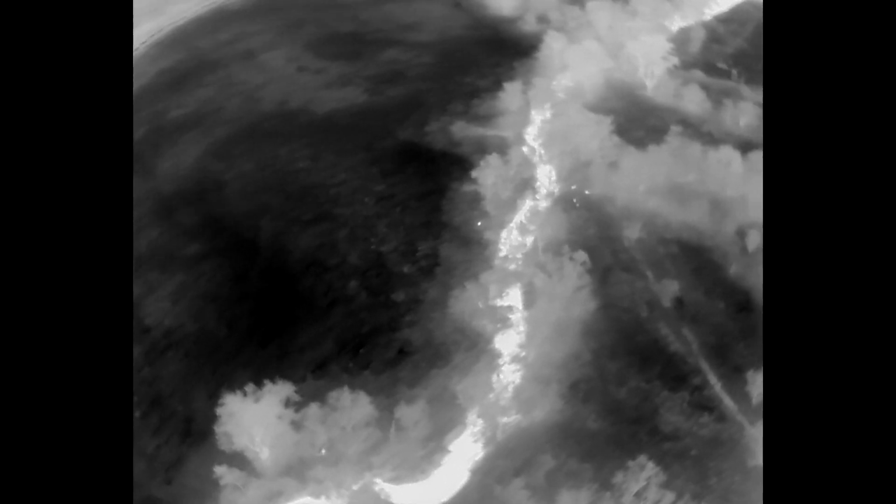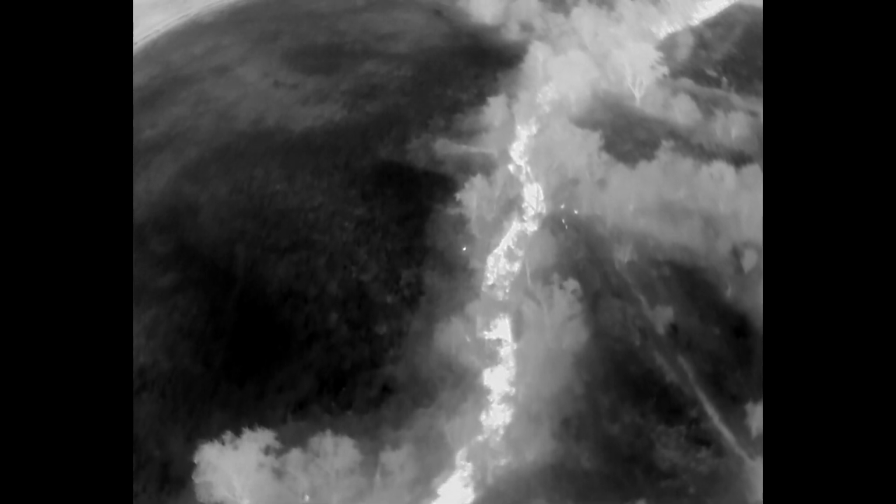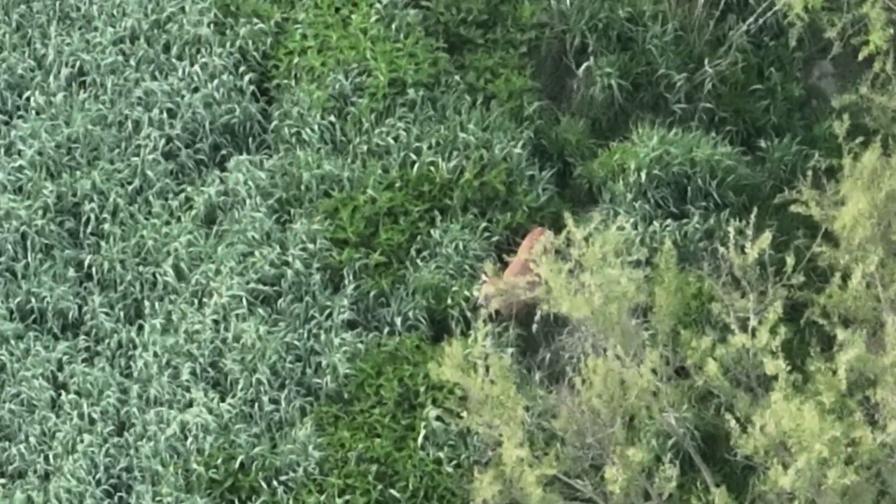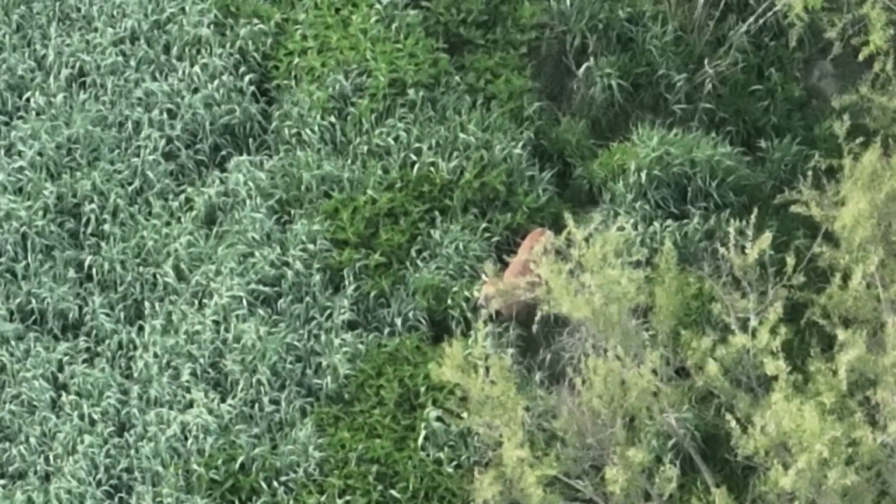So I flew in the morning from a different location in northwest Ohio, kind of quickly picked up these thermal signatures. Group of 4 deer here, very close to the river, backed up a little bit and found the deer on the other side of the river.